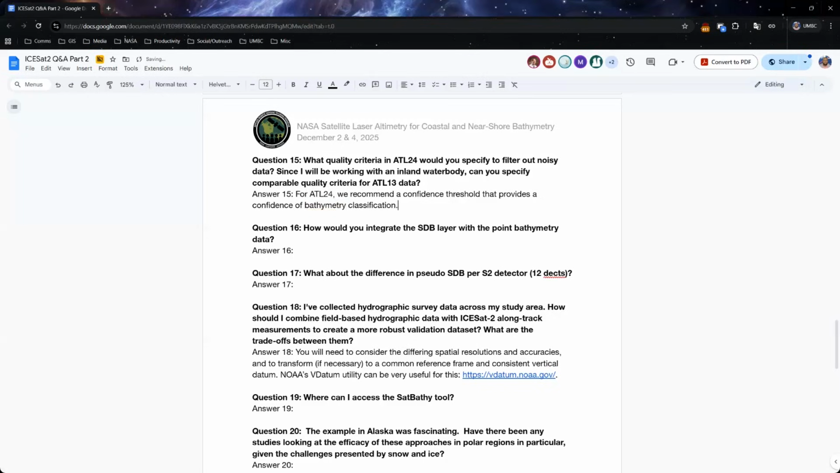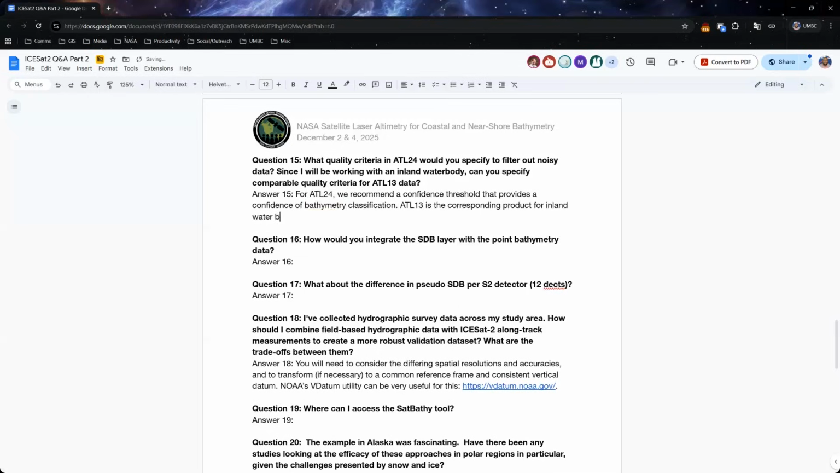The second part of the question is correct. ATL13 is the corresponding product for inland waters. ATL13 provides a lot of other parameters, but there is a bathymetry parameter. To the best of my knowledge, there is not a similar confidence parameter, but I would definitely encourage reading the algorithm theoretical basis document, which provides all the technical specifications for the ATL13 data product.